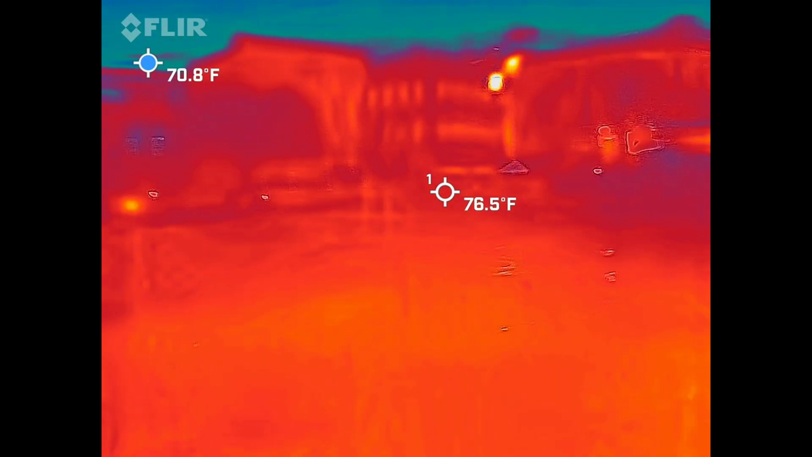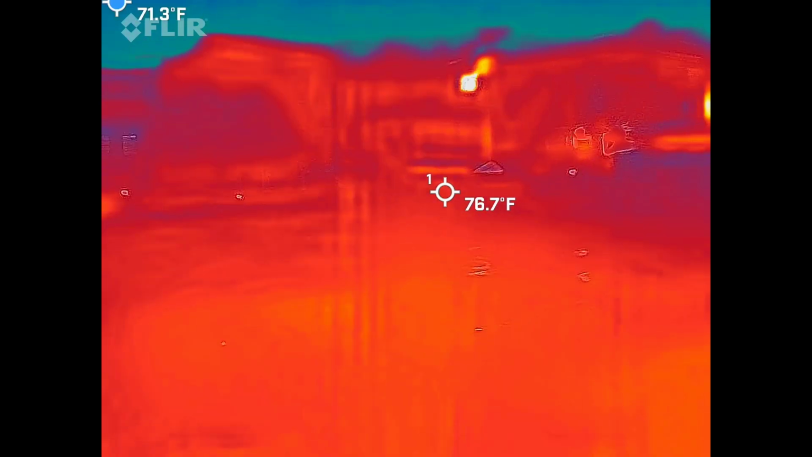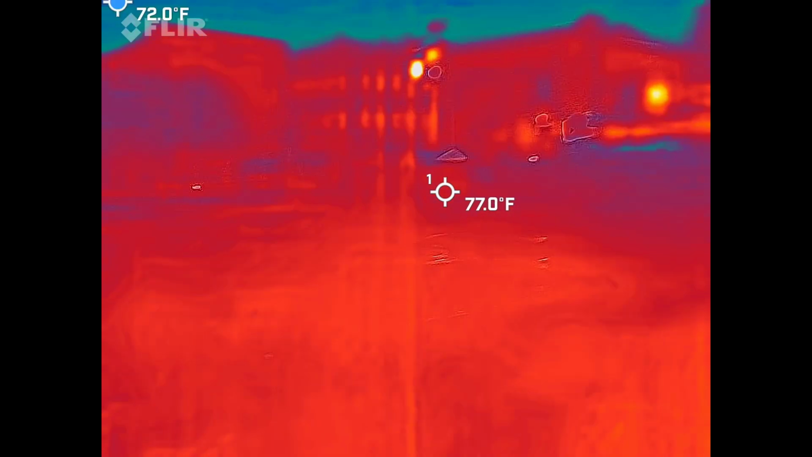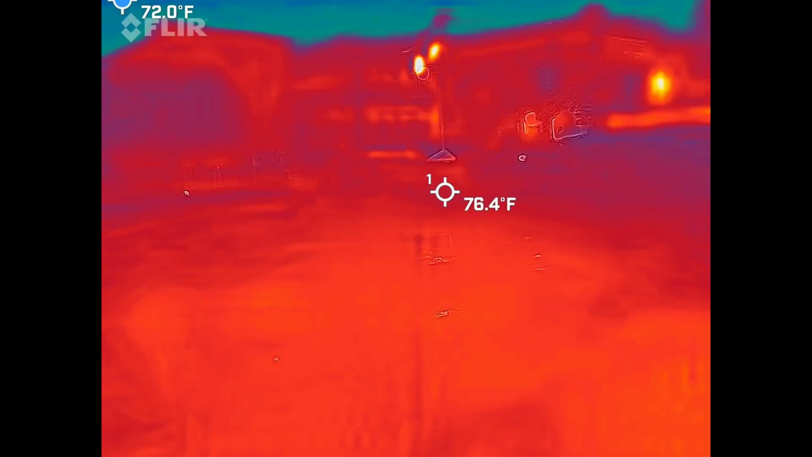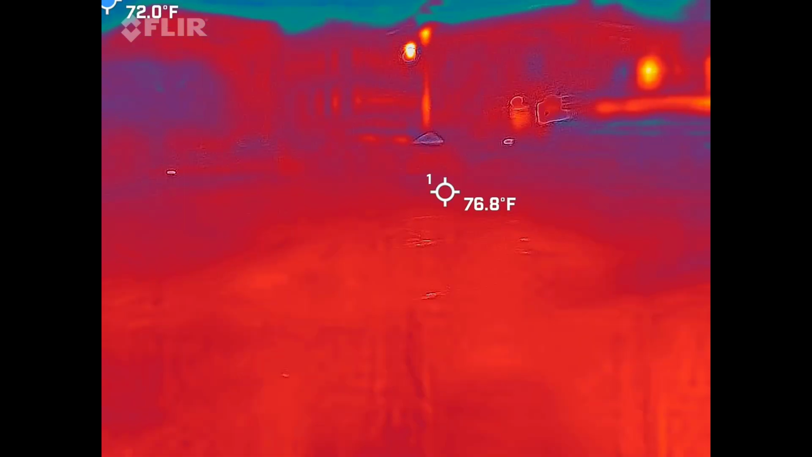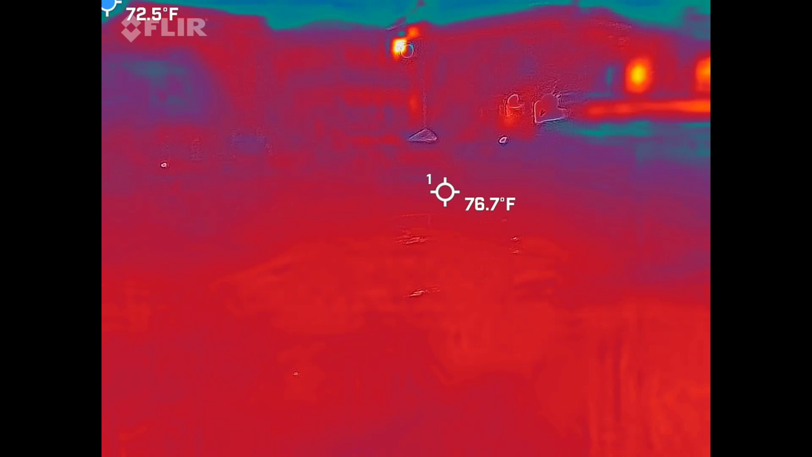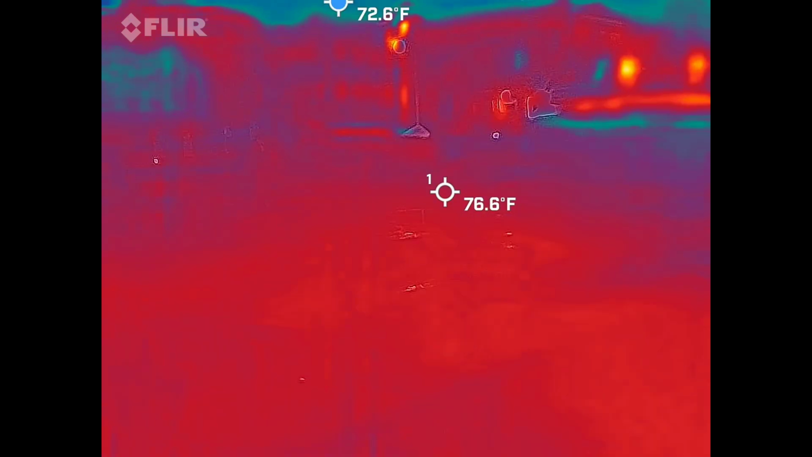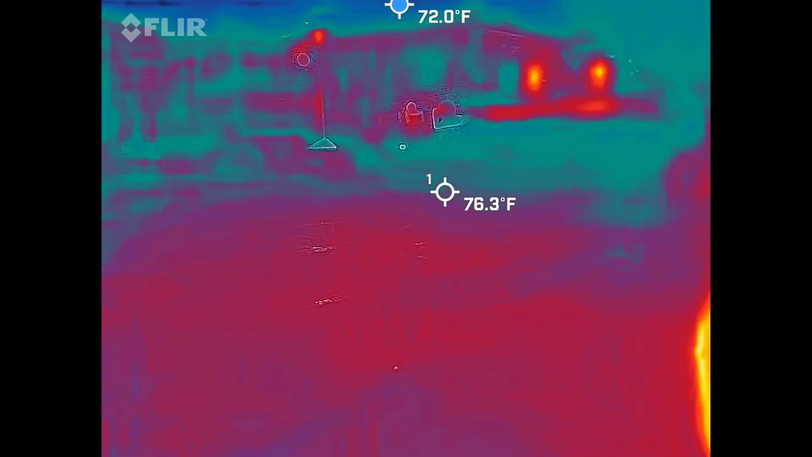Spirits? Electricity is energy. Gotcha. And the energy is a ghost? There was basically a convention going on here. But at 214 milligauss in a space with no electricity, what other explanation do we have? Exactly. That's crazy.